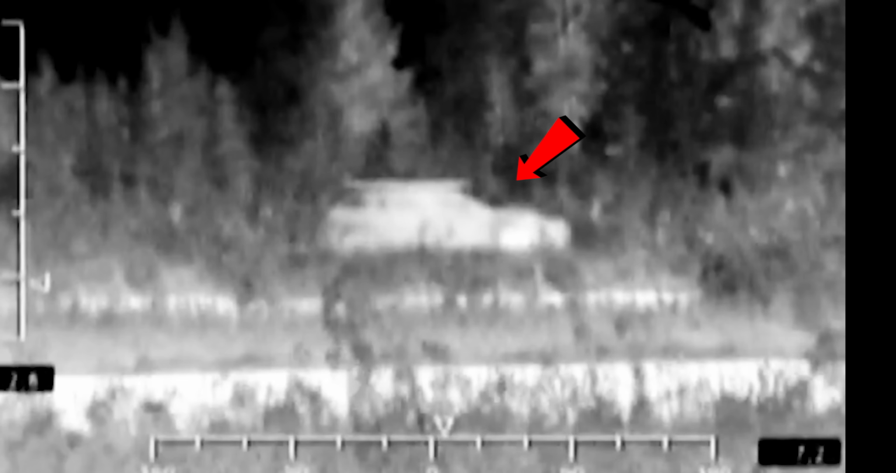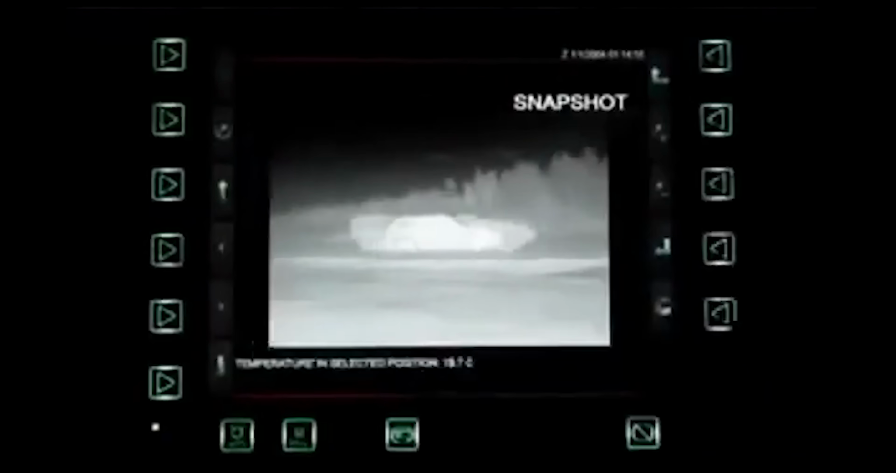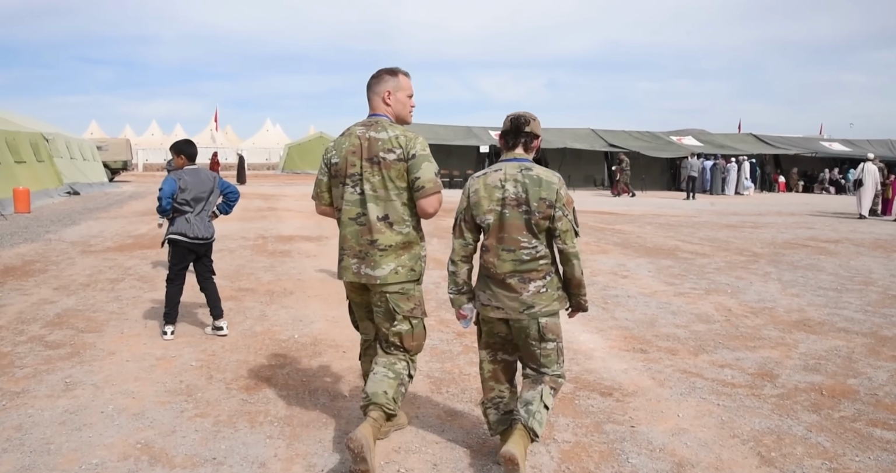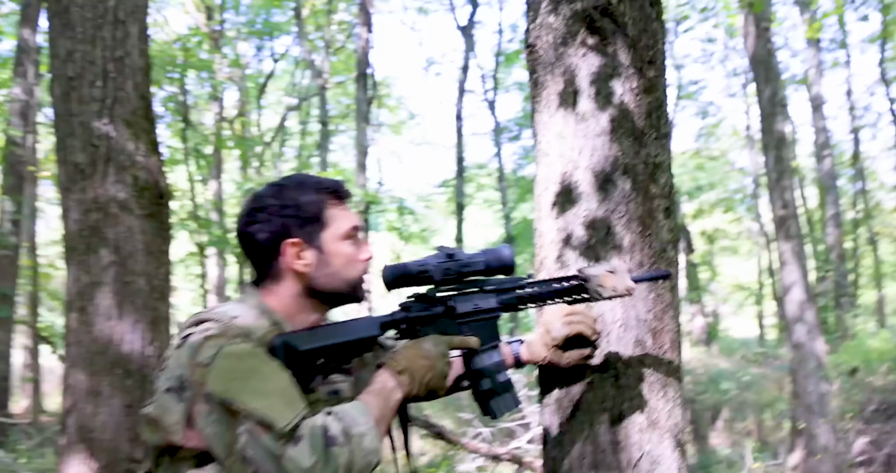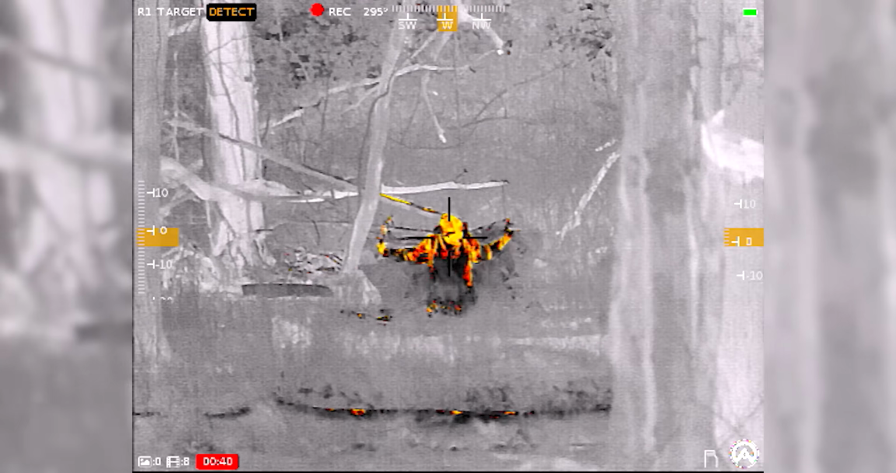Take a look at this heat signature. It appears like an innocent car, right? Except it's actually an armored infantry fighting vehicle using BAE Systems' adaptive thermal camouflage to mimic the IR signature of a car. Imagine if your command center, or even a regular soldier, could hide from heat signatures like this. It would give you a huge advantage on the modern battlefield.